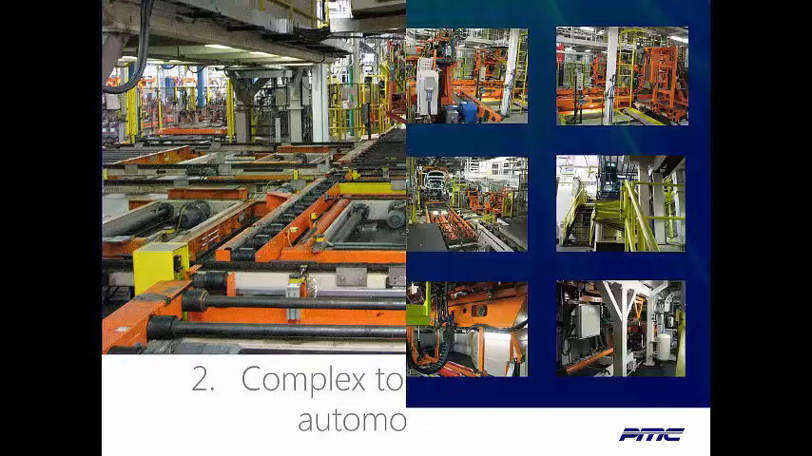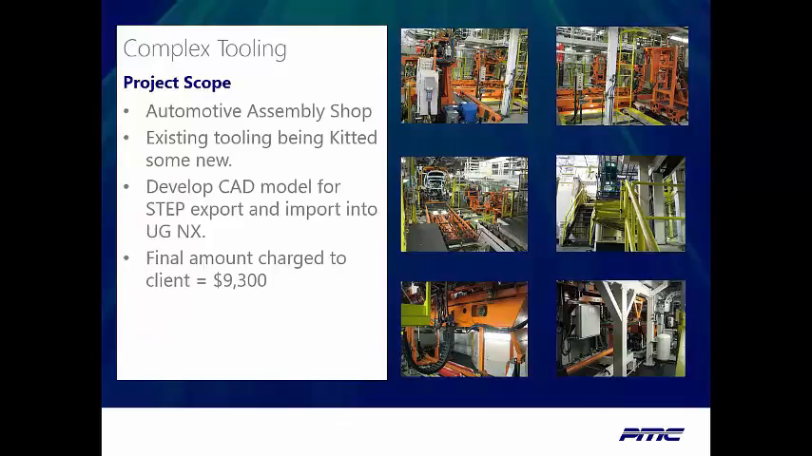To go into the scope a little bit, like I said, this is an automotive assembly shop. In particular, this is a cell where the upper and lower parts of a car come together, where the engine, transmission, brake lines, axles, everything gets stuffed into the body of the car.